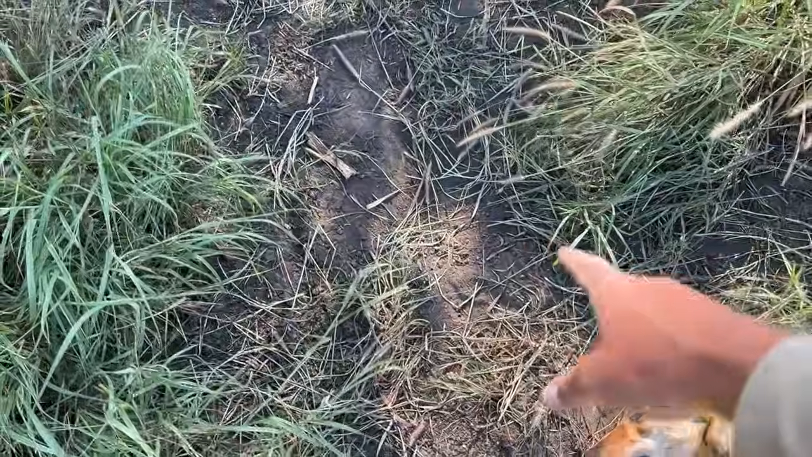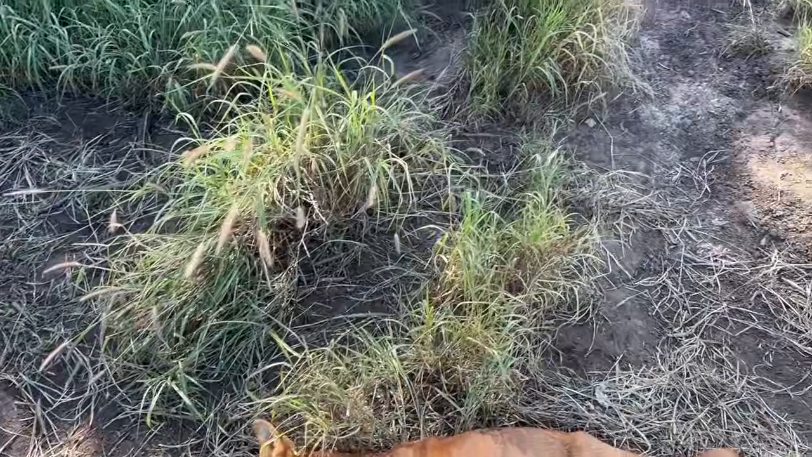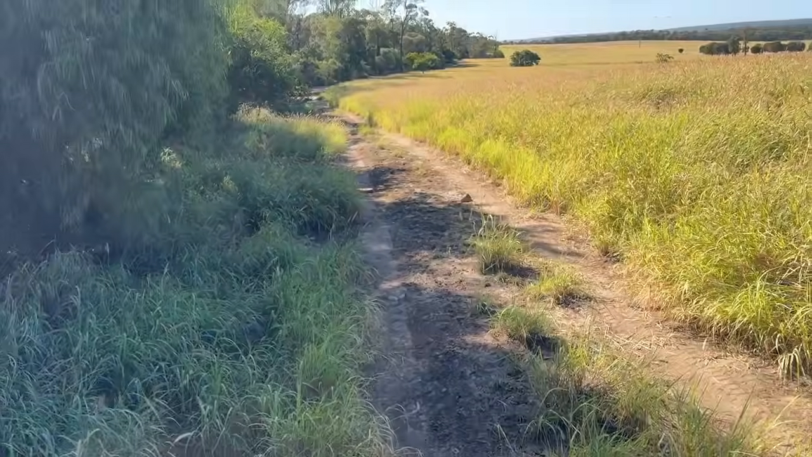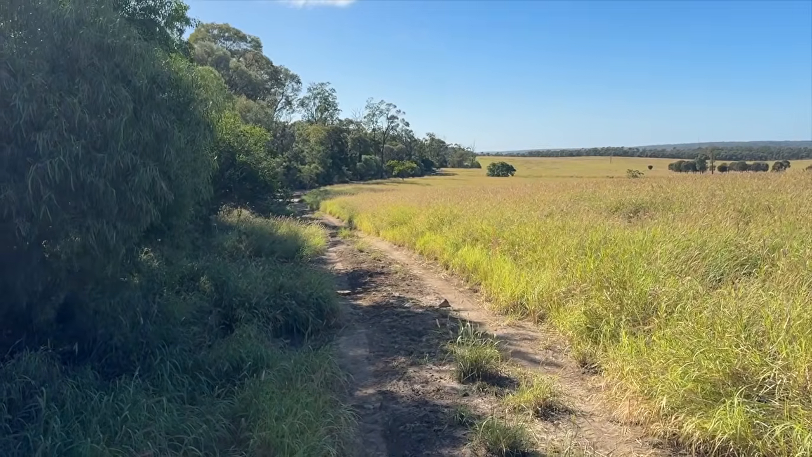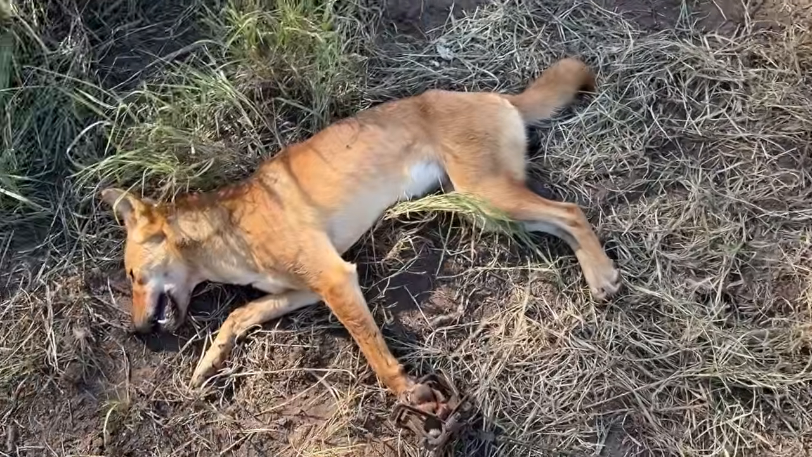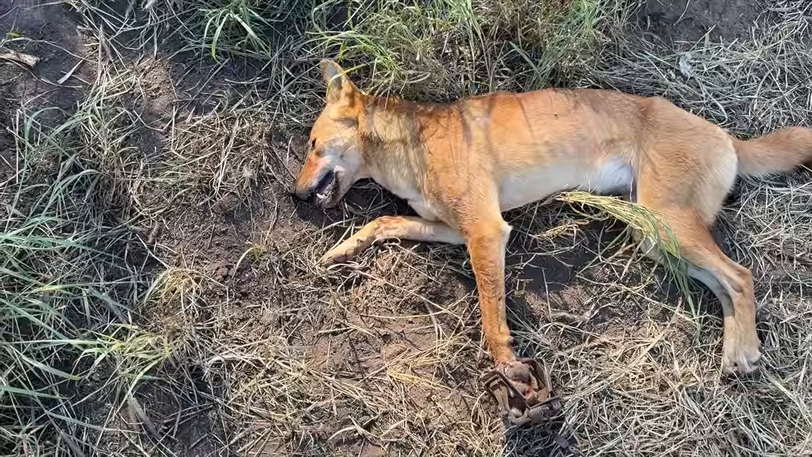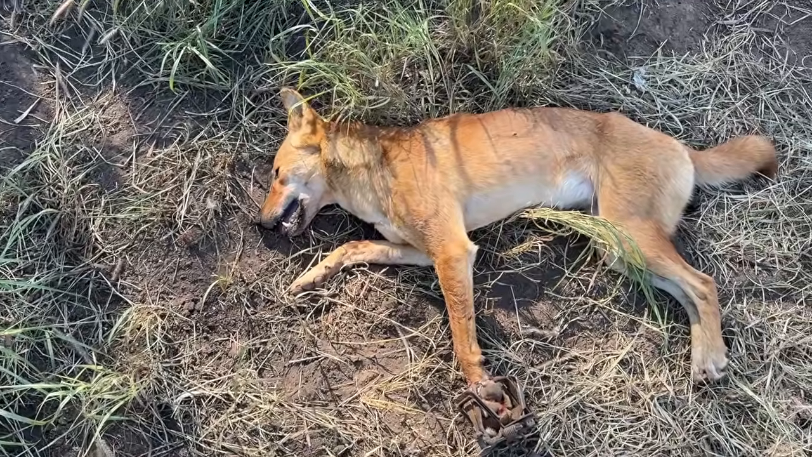So the other trap in here is just out of our reach, and it's still set, so I don't think we've got anything up ahead there that I can see. We'll go and get this run reset and get out of here and see if a mate comes back later. Just checking these other traps here.